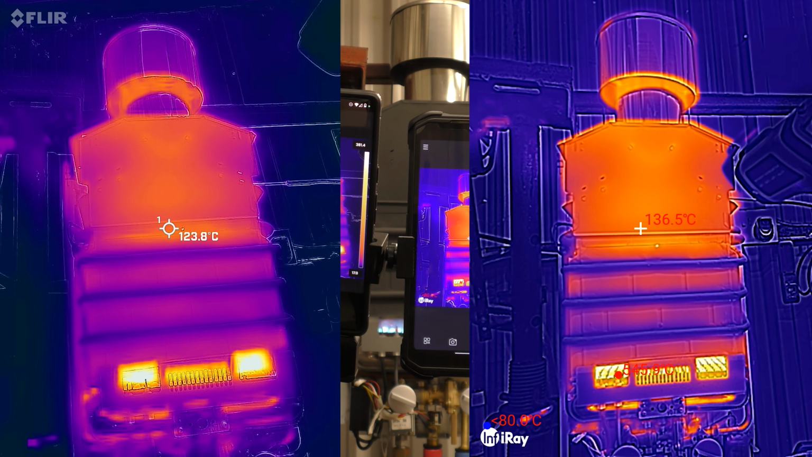Well, my thermometer says 135.6, which kind of gets nearer to what the InfiRay says. Okay, let's turn the shower off just now. Oh man, it was already hot.